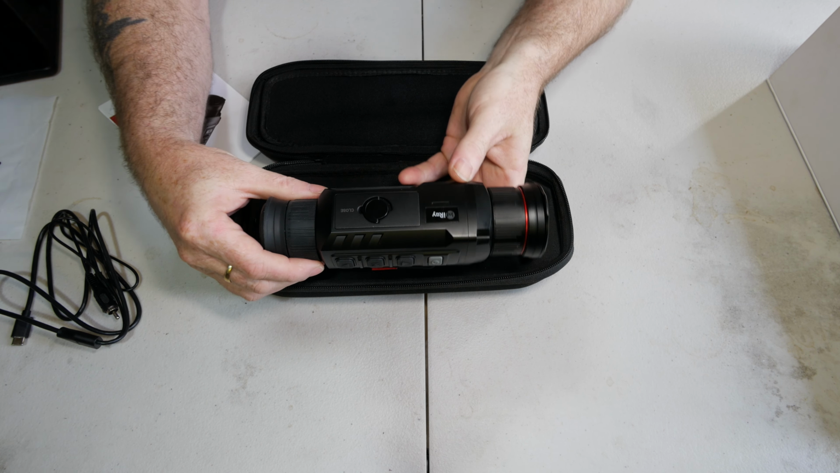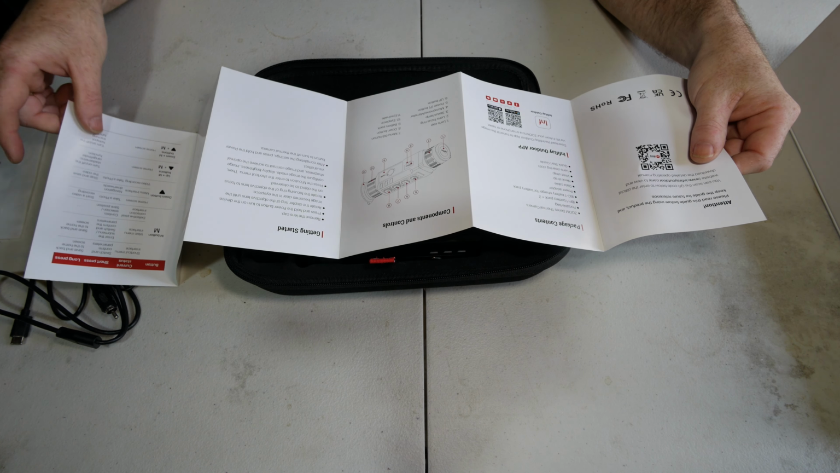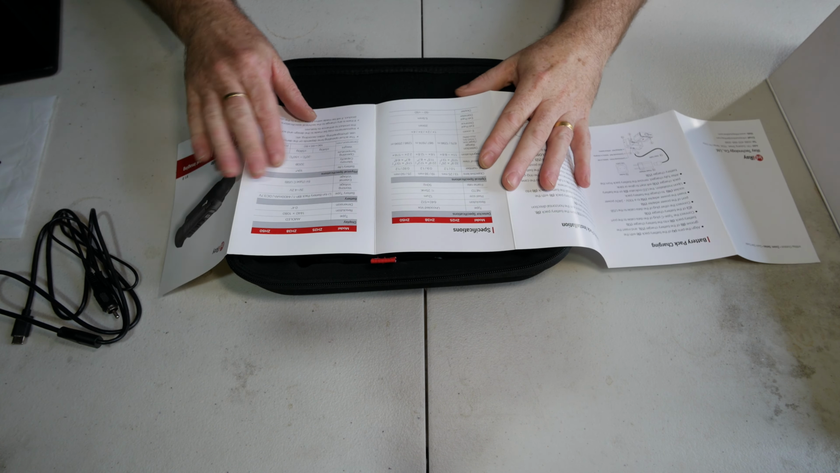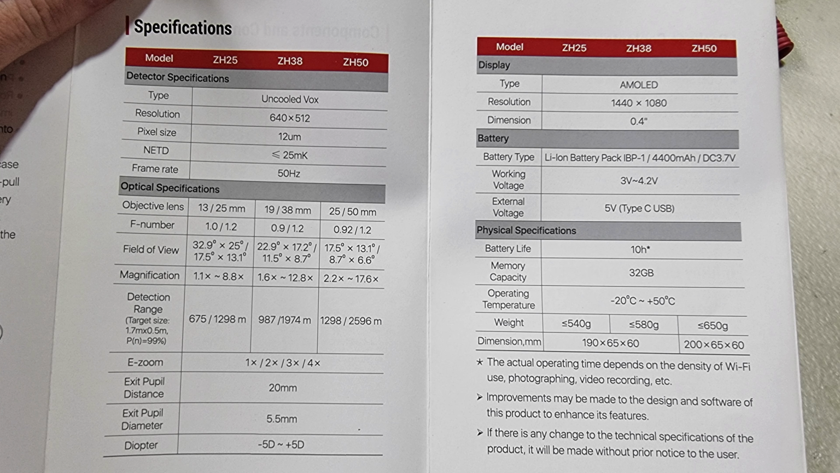That's the way it all comes packaged in that case. Before we go too much on that, let's have a quick look at this start guide, to see if it actually had the specs on there that I wanted. If you want the actual full user manual, you have to scan a code or get the app and download it, which I thought was a bit strange. But anyway, I'll just go over the really important ones here.